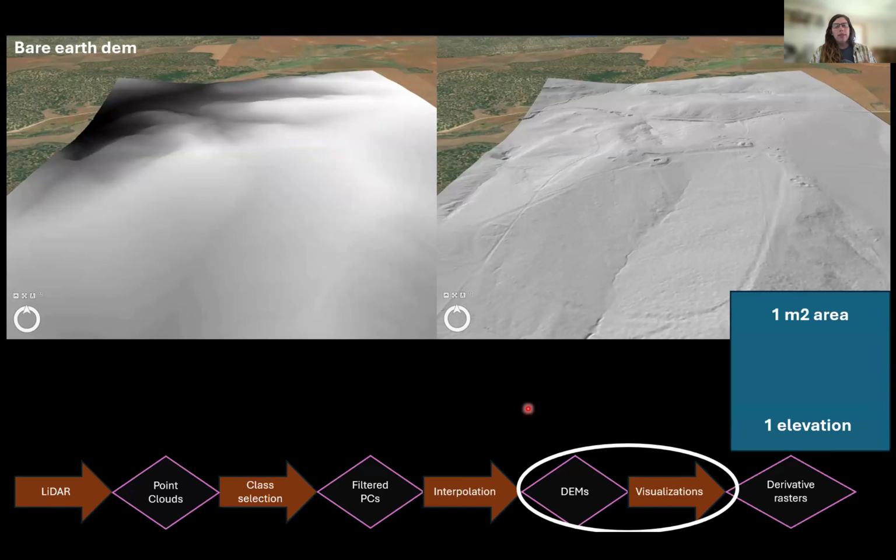But one important thing to keep in mind is that, as I illustrated earlier, our pixels in this case are about 1 square meter in size. And this means that if we want to see any features that are smaller than a square meter in size, we're essentially erasing those. They're not going to be visible with the resolution that we're working at. So there's a lot that goes into just getting to the point of having these visualizations from the point cloud.